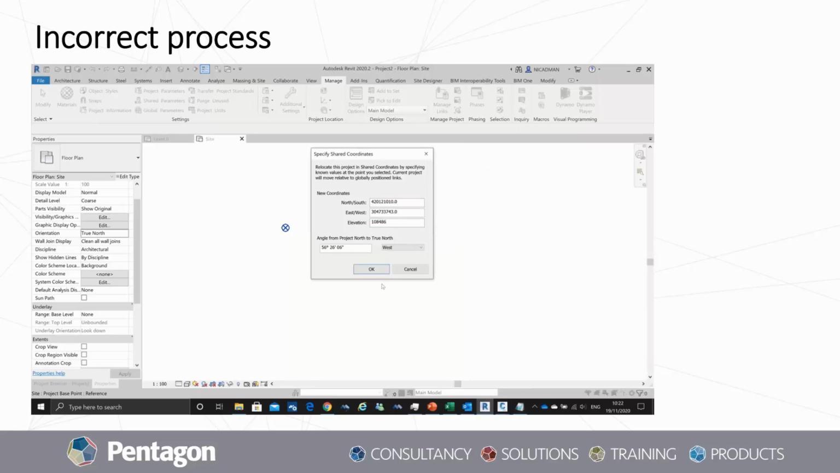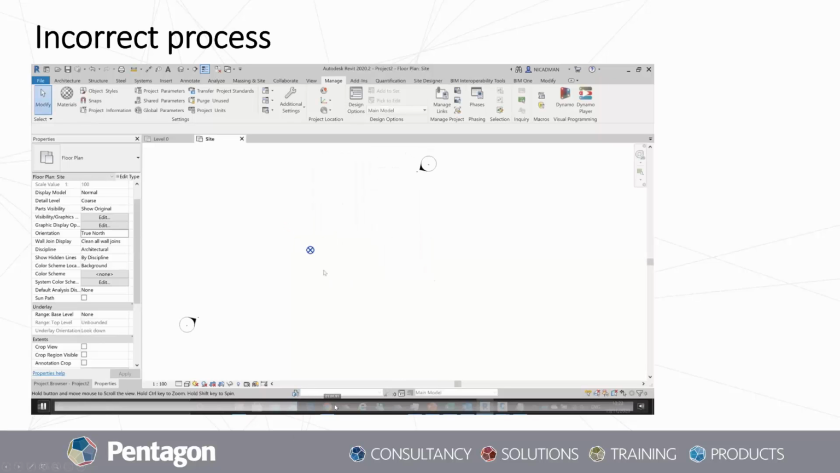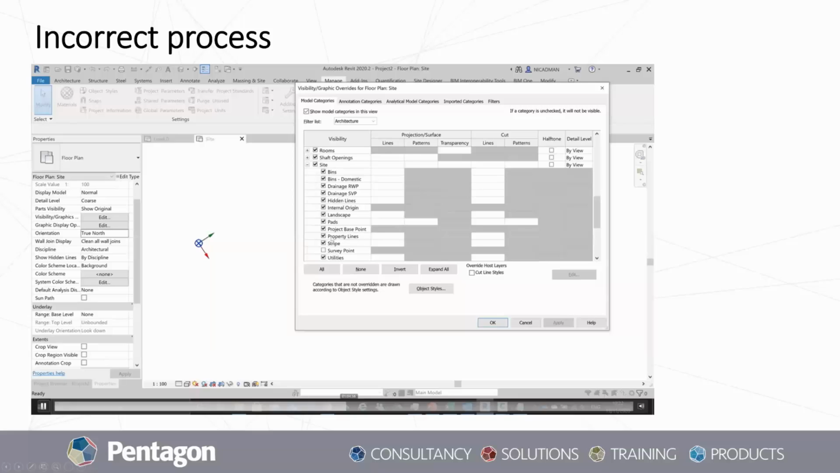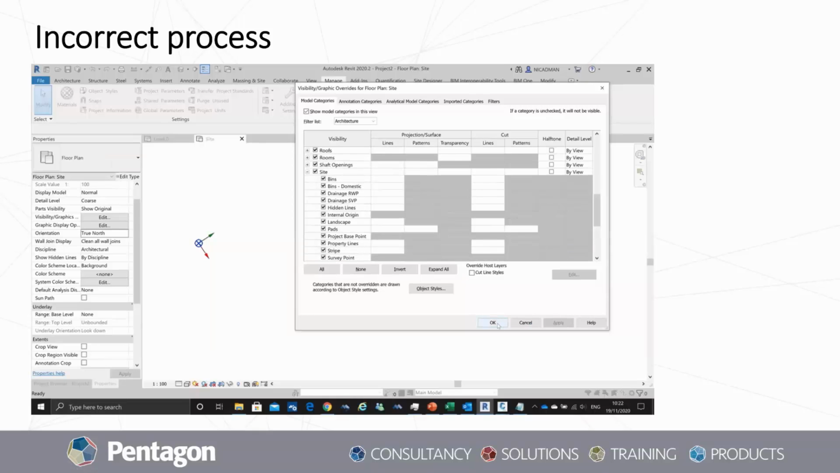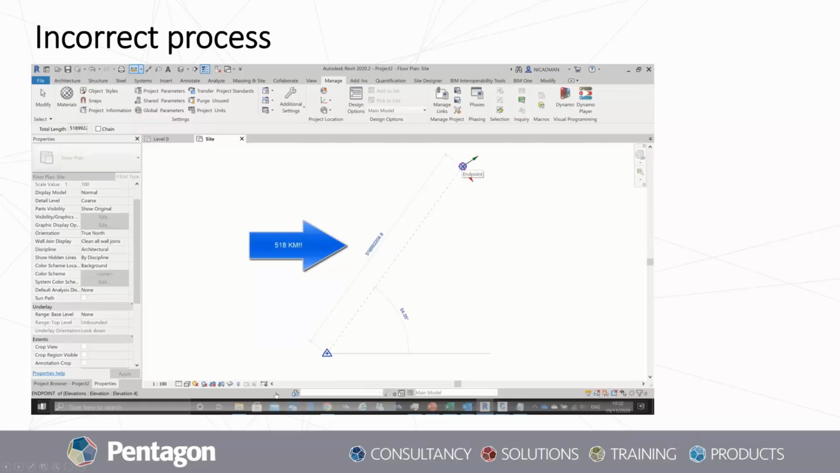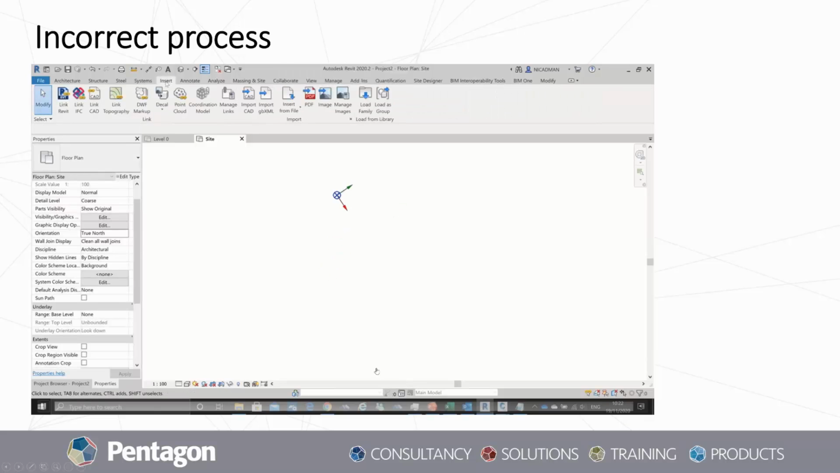But when we OK this and we change the visibility graphics back so we can see the survey point, you're going to see that they don't fall on top of each other again. Like the internal origin of the project will follow along that project base point, but you can see here that the survey point is not in the same location. This is where our 518 kilometers comes from. This survey point is still situated at 0, 0, 0 rather than taking on the coordinates.